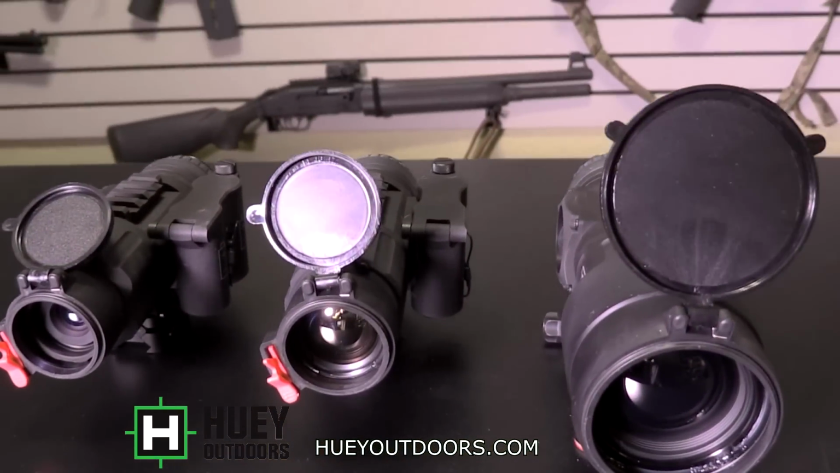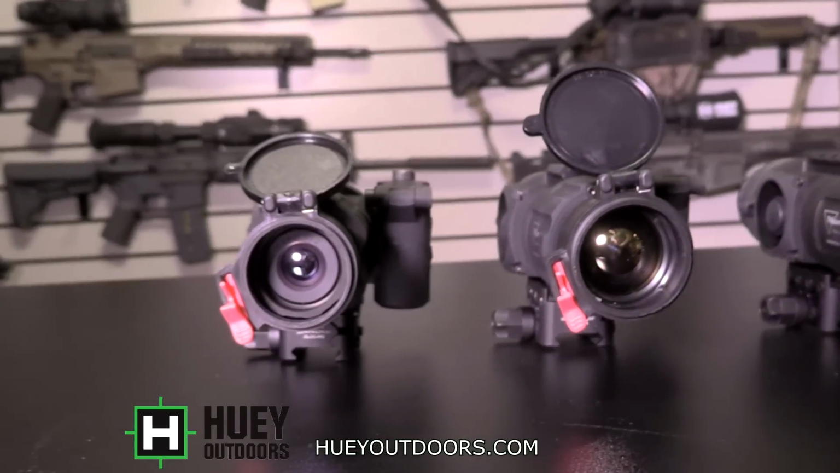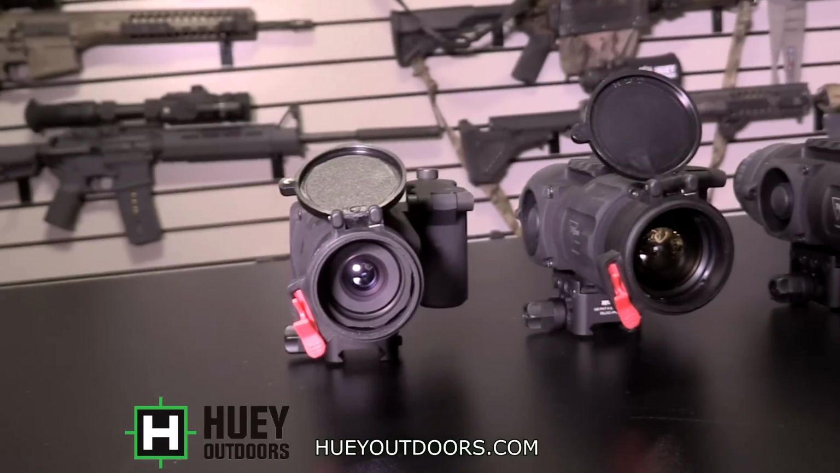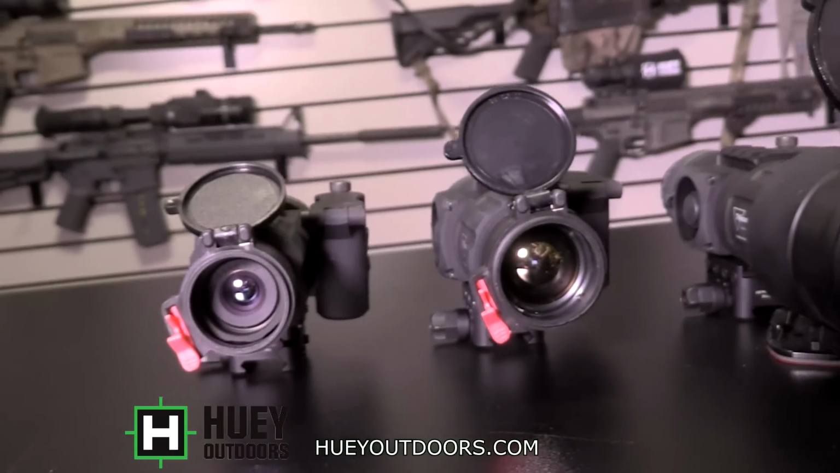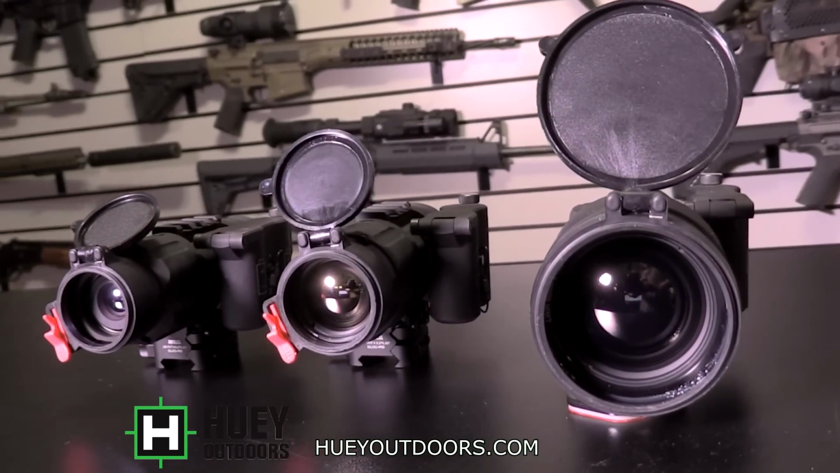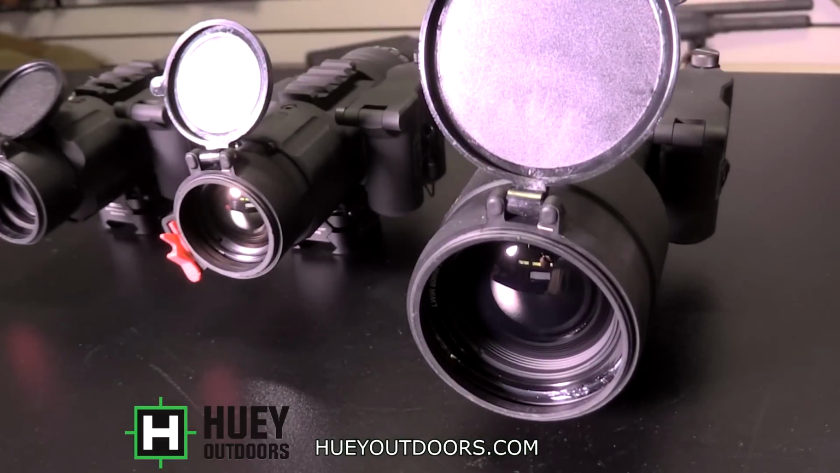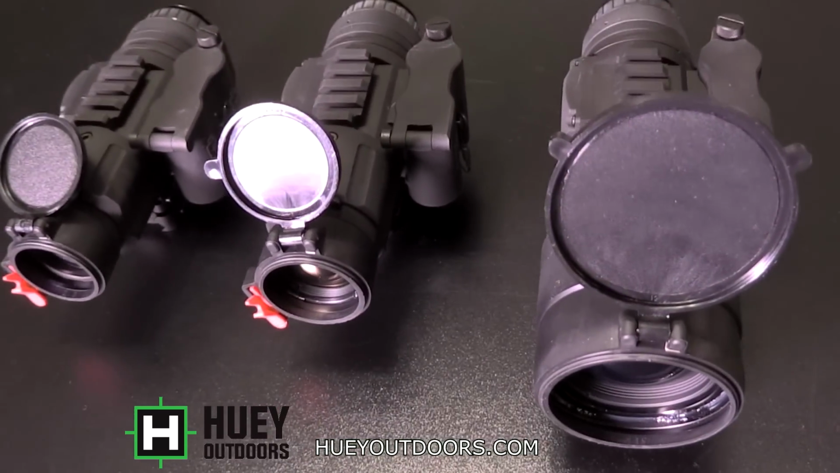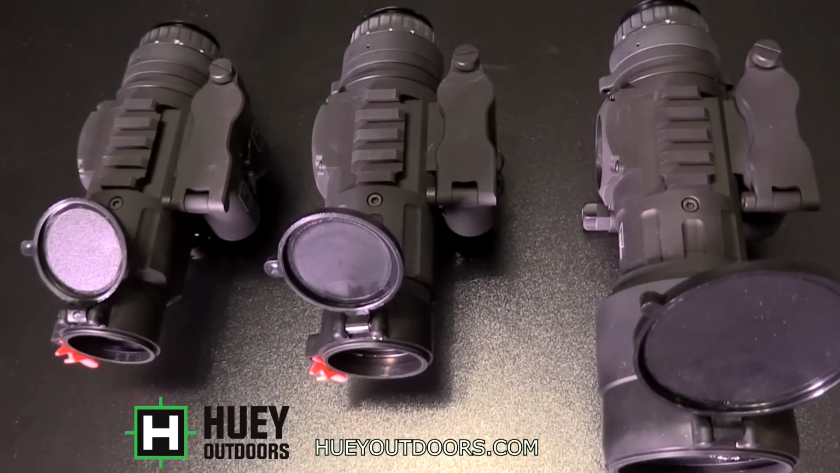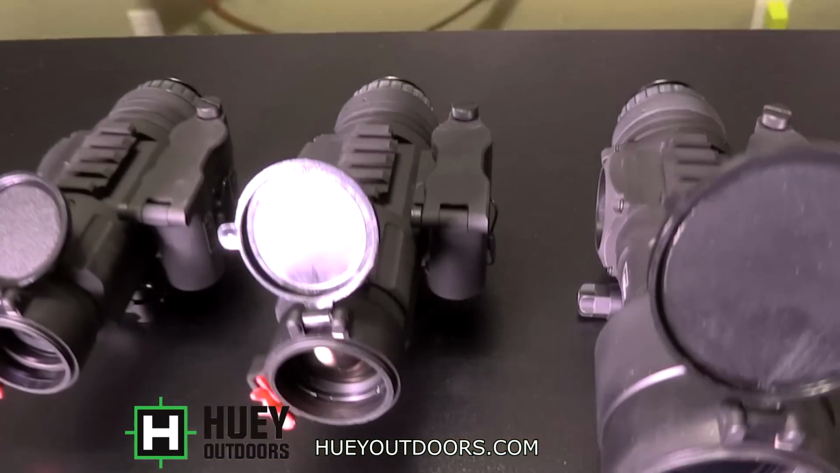The only difference between the 35 and the 20mm is the lens size, as you can see. 20mm is 1.5x, 35 is 2.5, and the 60 is 4.5. The larger the lens, the more magnification, and the farther the detection range. We're going to be looking at a thermal target that is Coyote sized.